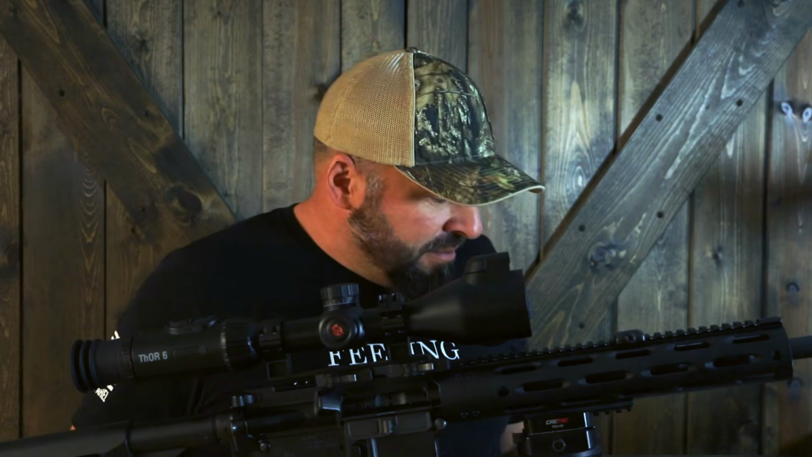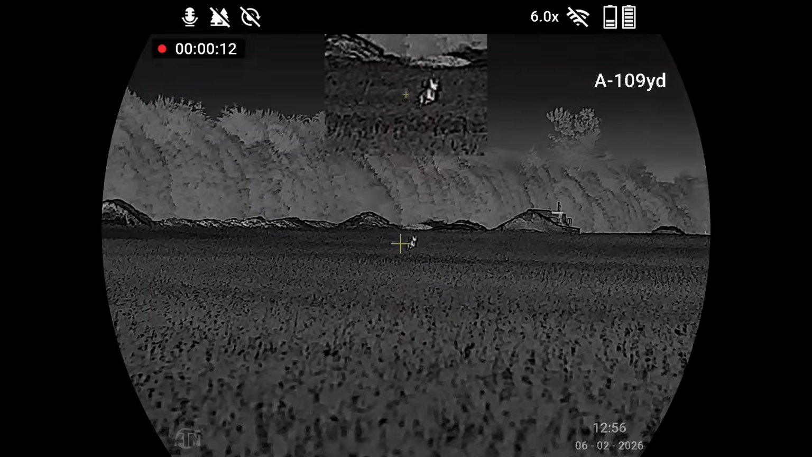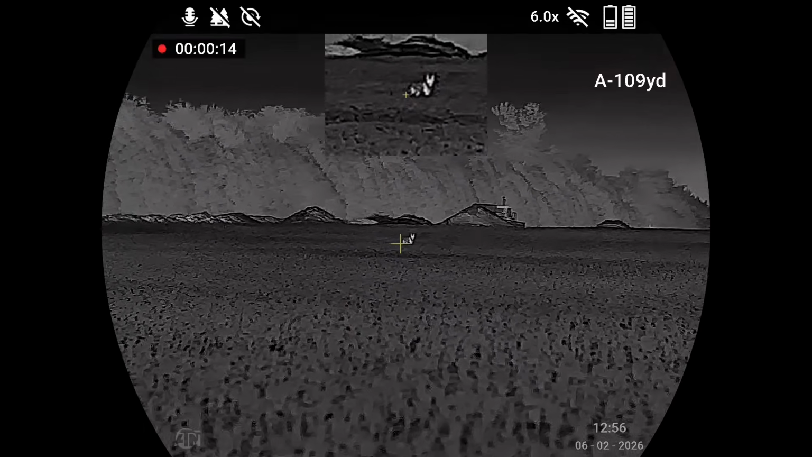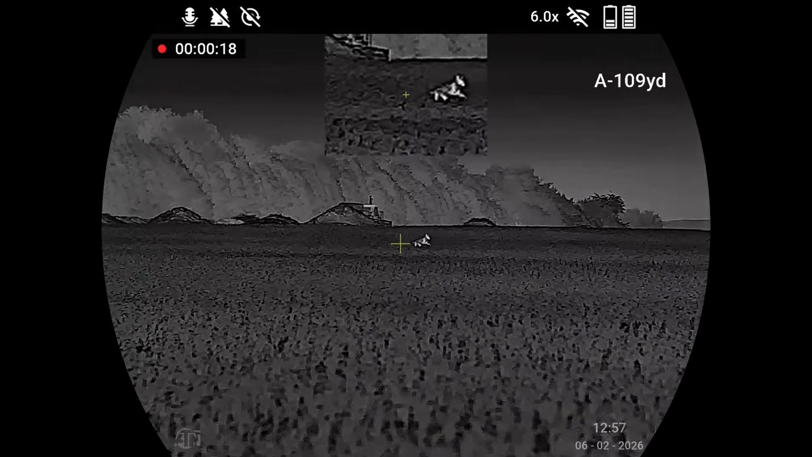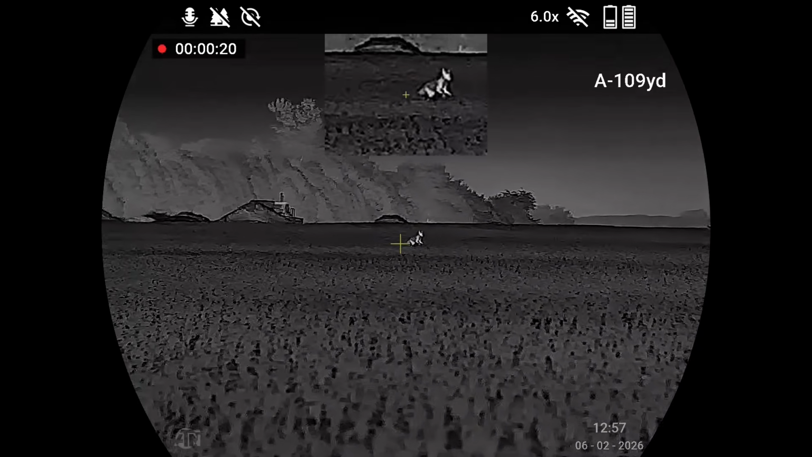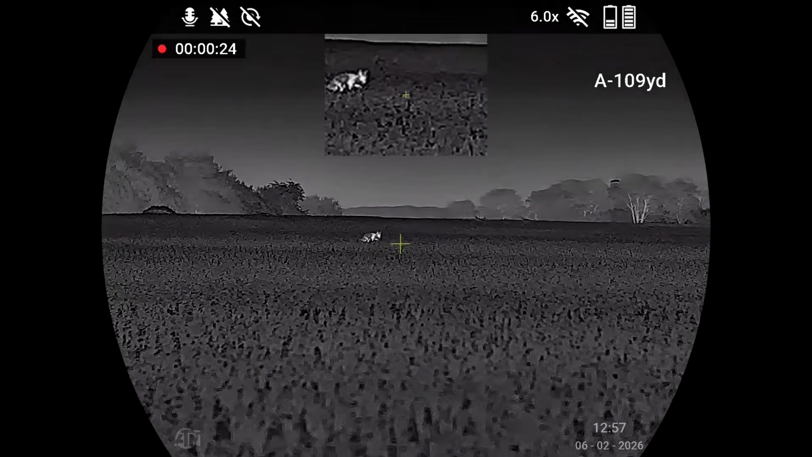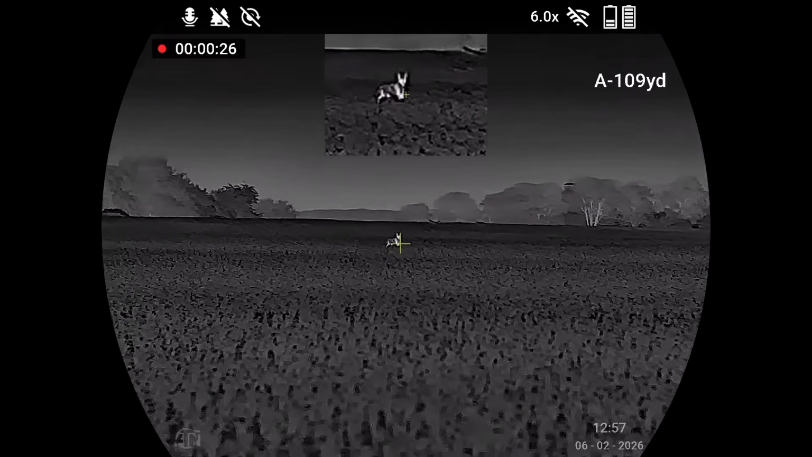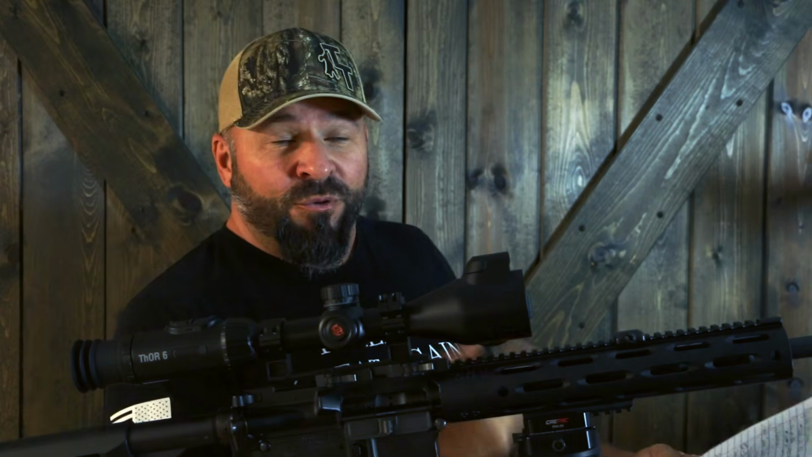Now secondly, the SharpIR tech. I leave this on all the time. Some of you may, some of you may not. But what it's doing essentially is it's going to sharpen your edges and boost contrast in real time. So when something's running at you, you're not losing that crisp image, and you're really going to see the difference between your target and everything that it's around.